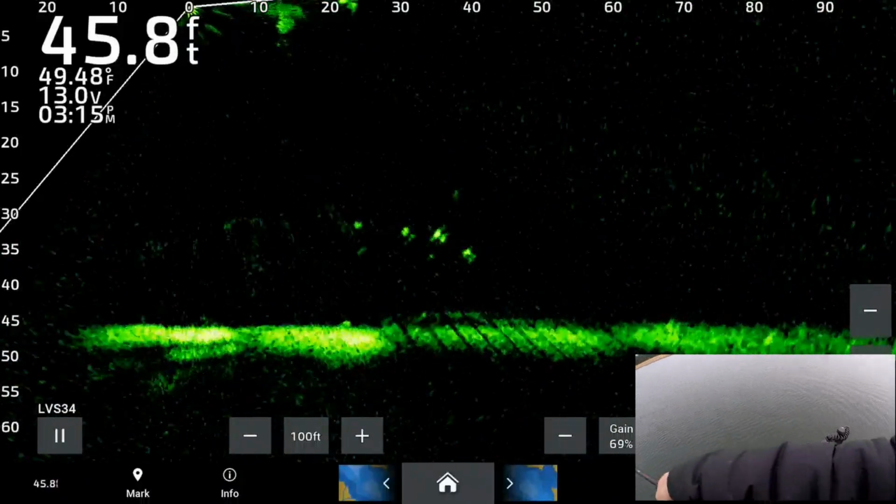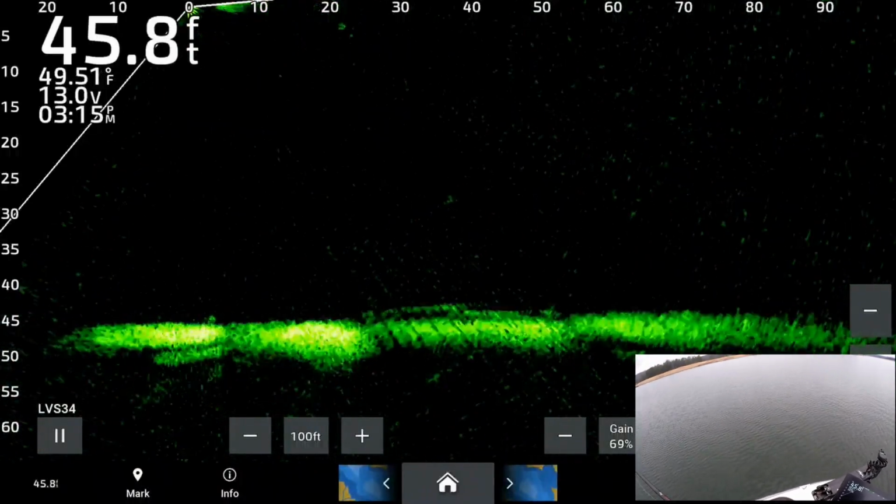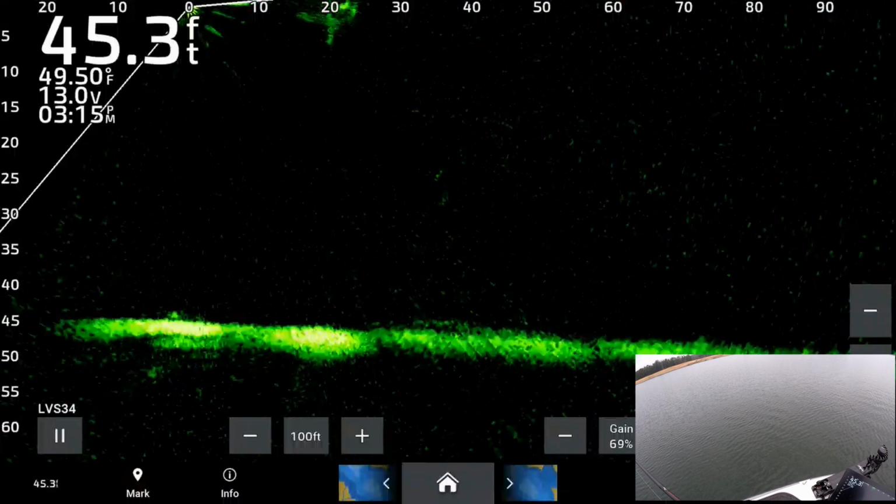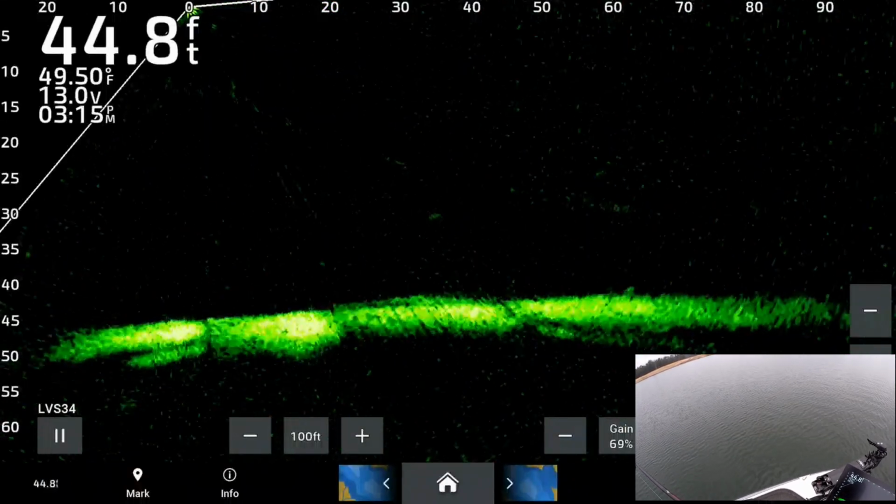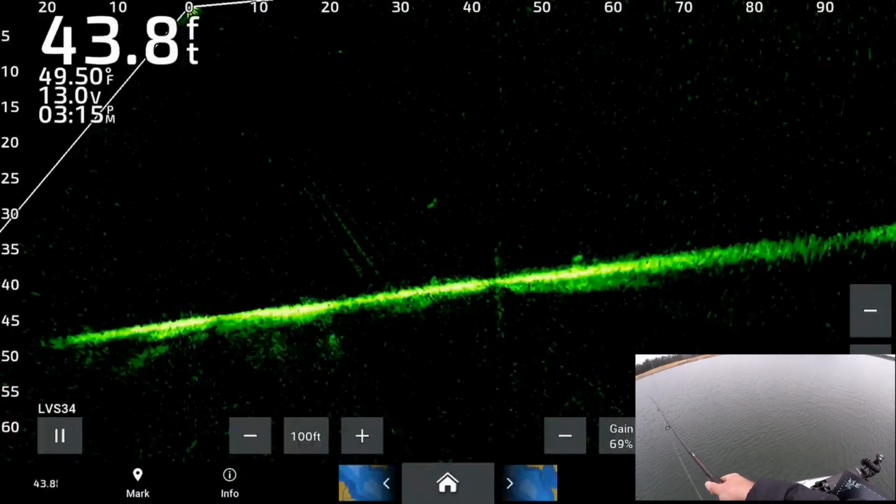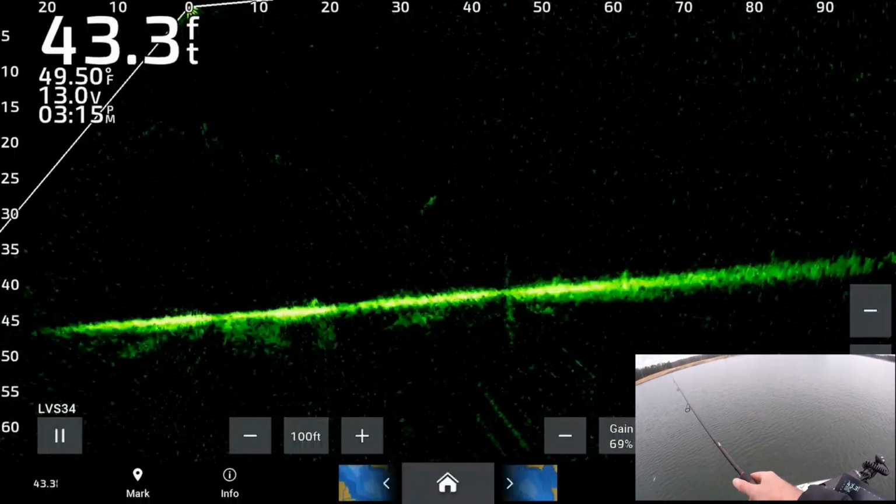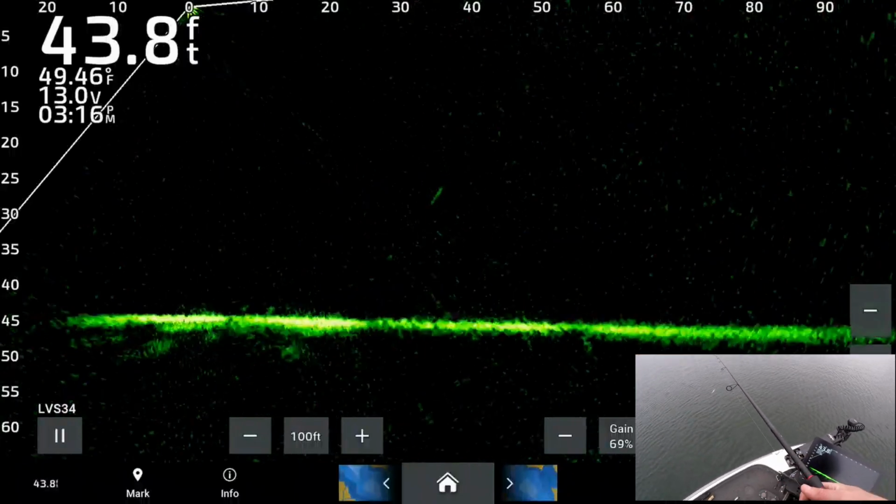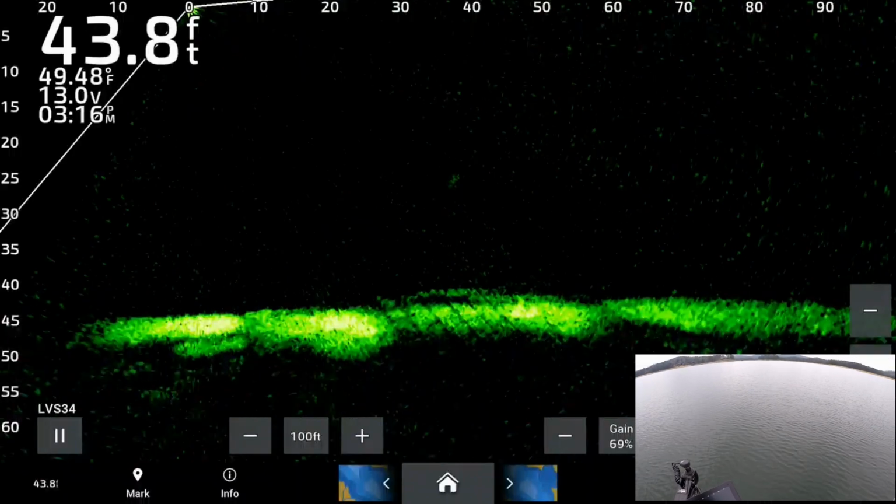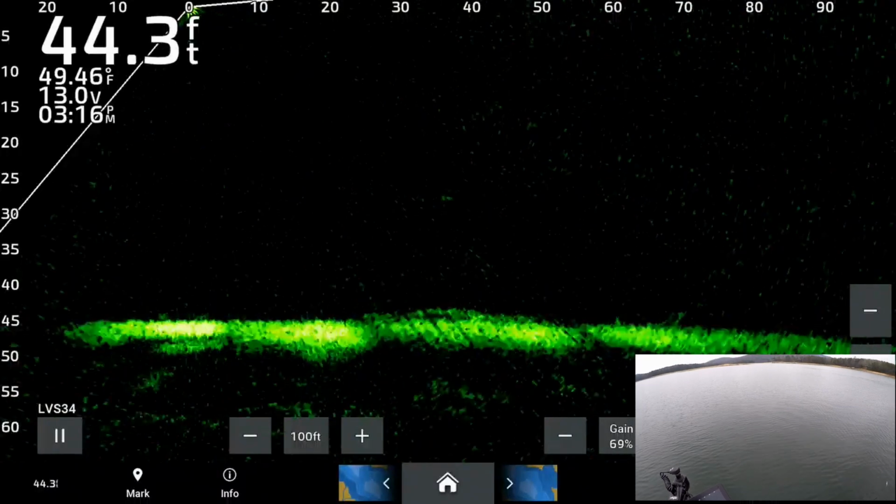Oh, they're all back here behind the boat. There they are.